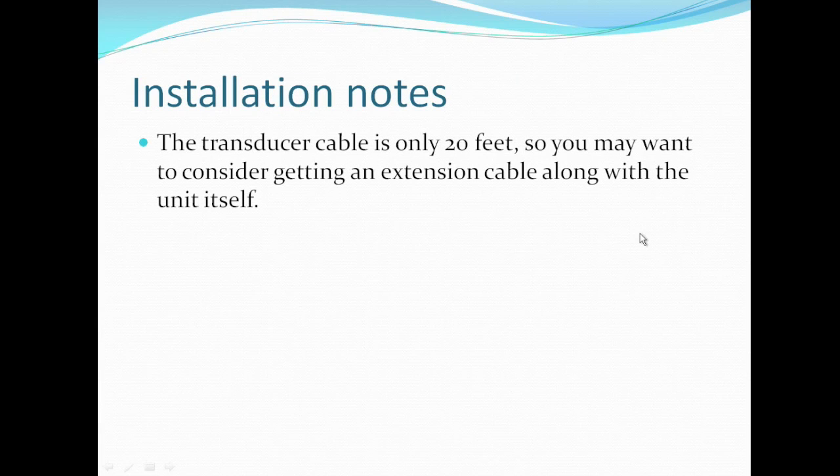Just one note for installation is that the transducer cable is only 20 feet. So if your transducer is going to be further than 20 feet away from the main unit, you want to get an extension cable when you buy the unit itself.